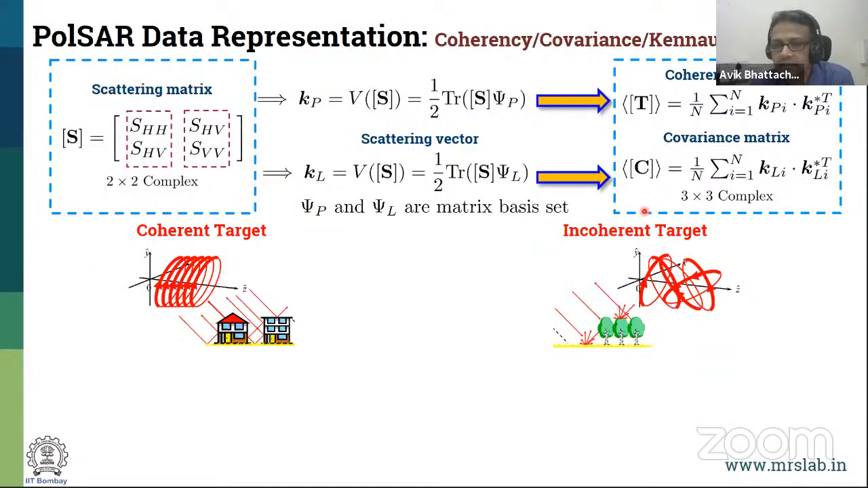These matrices have some properties. They are Hermitian in nature, they're complex symmetric, and they also are positive semi-definite, because of the mere construction of the data. And this is when we have an incoherent target, this is the way we can represent it. So there is the scattering matrix representation when you have a coherent target, or you can have a covariance nature.